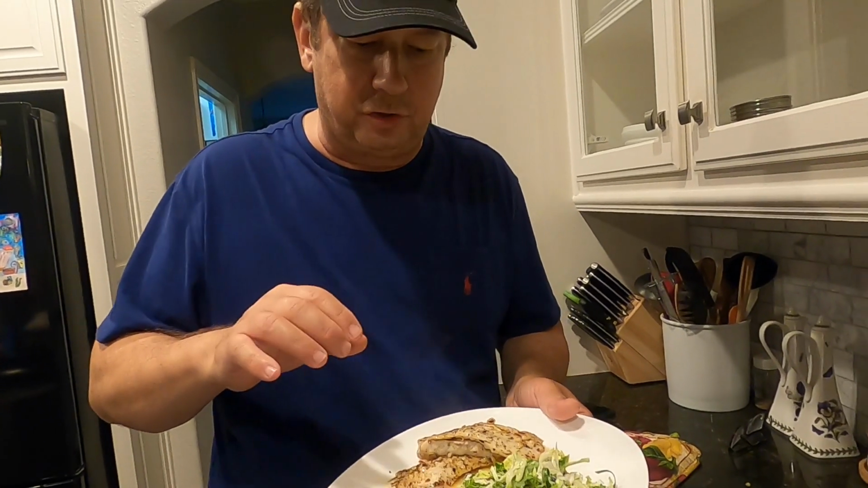It's a little hot, but it's really good. All that mixture of the sauce with the Italian seasoning gives it a fantastic flavor.